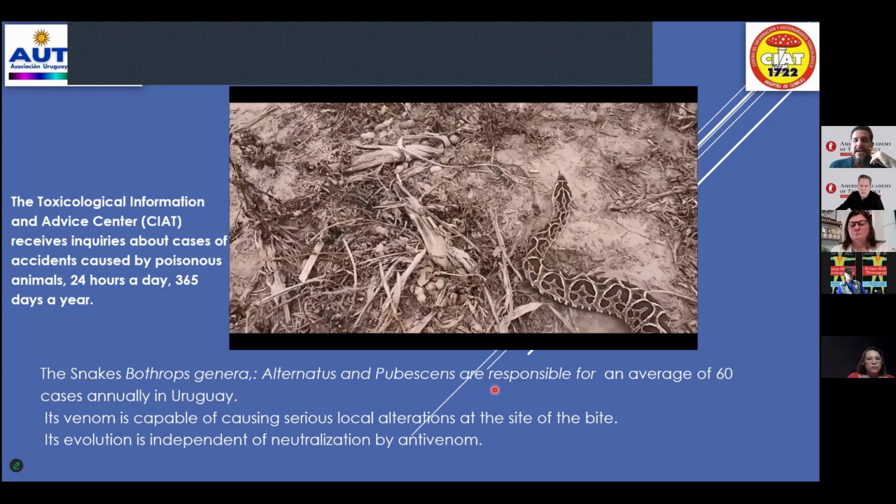See, she came back and returned to fly a kite on the same side, 8 years after the bite. We use infrared images to help others return to their lives.